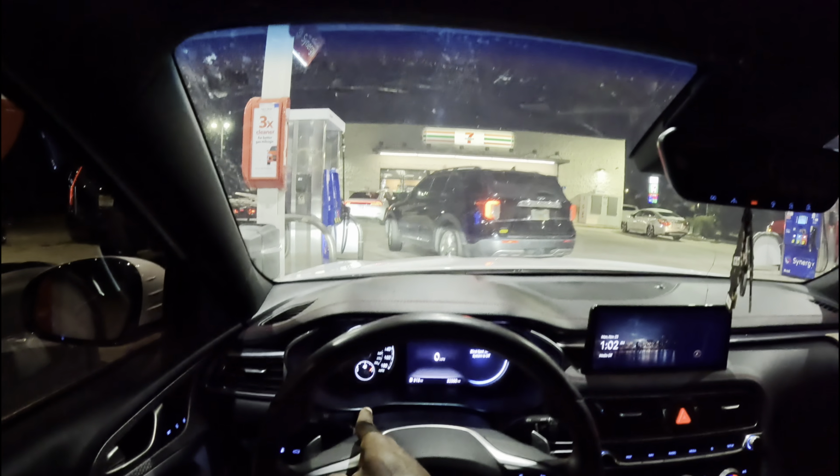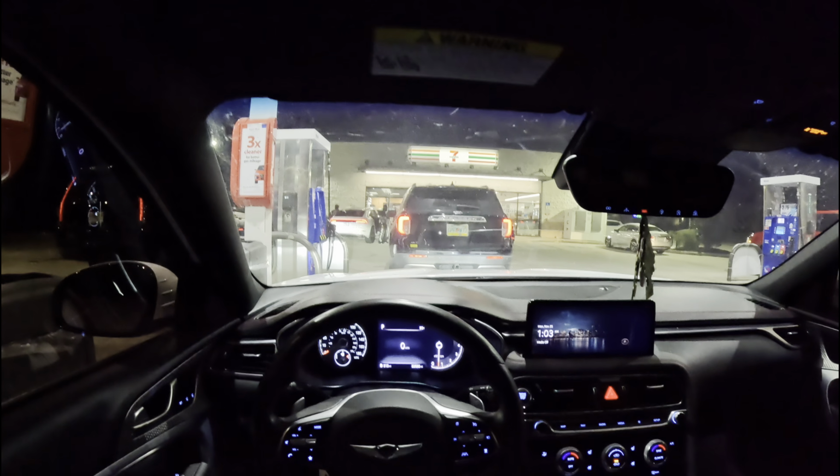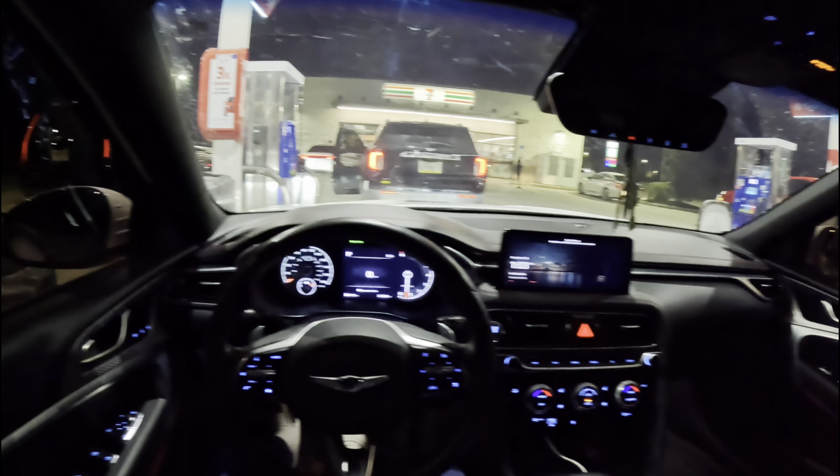And as you guys can see, we do have a full tank of gas. First things first, let's put our seatbelt on. And guys, we will be driving in sport mode, so I will switch that right now. Give you guys a quick blinker check. Off the back, we're not playing no games tonight, guys.